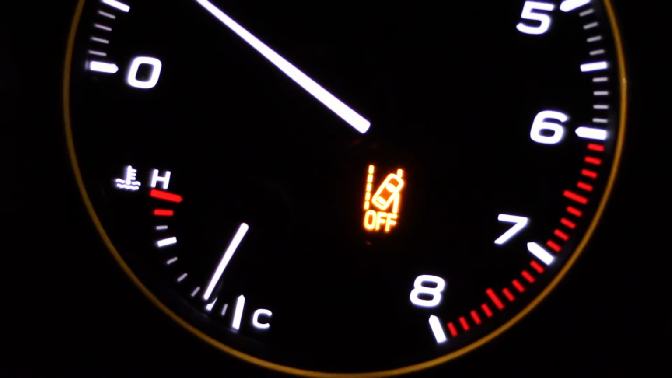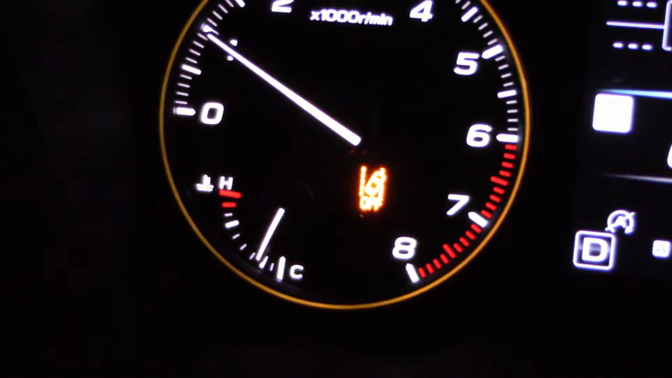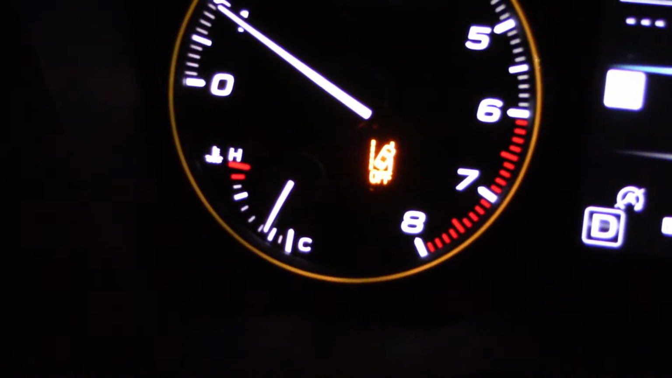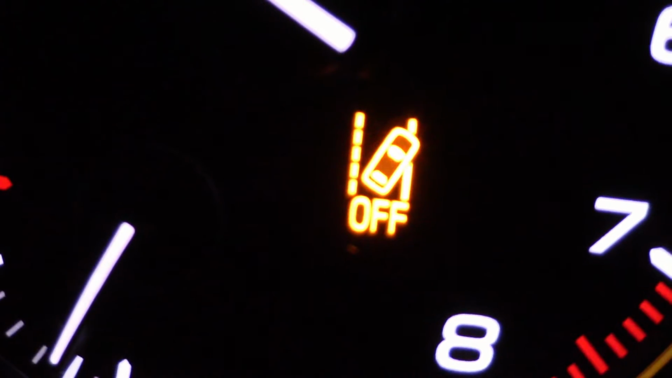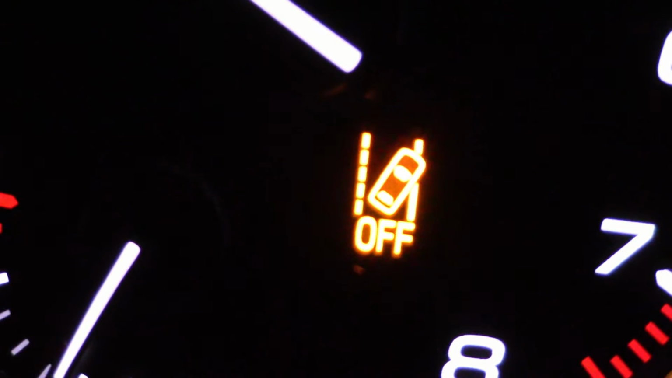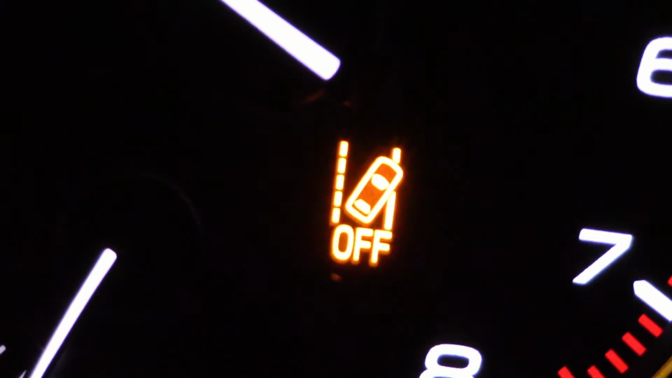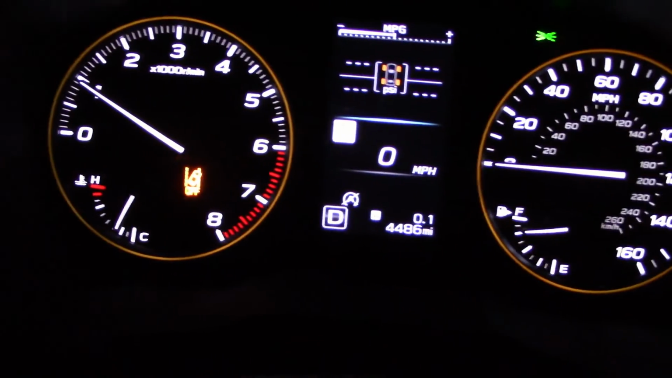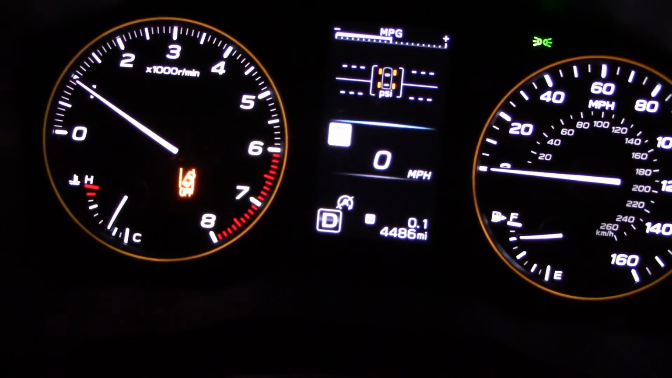Car manufacturers need to change the color of these. And when you turn off the safety nannies, you get an indicator light on the gauge cluster, which is fine, but does it have to be the same color as the engine check light, which is a serious light? This isn't. It's annoying enough to look at this in the daytime, but it's super, super bright in the dark. Almost all manufacturers have this problem, by the way. I'm not picking on Subaru here.